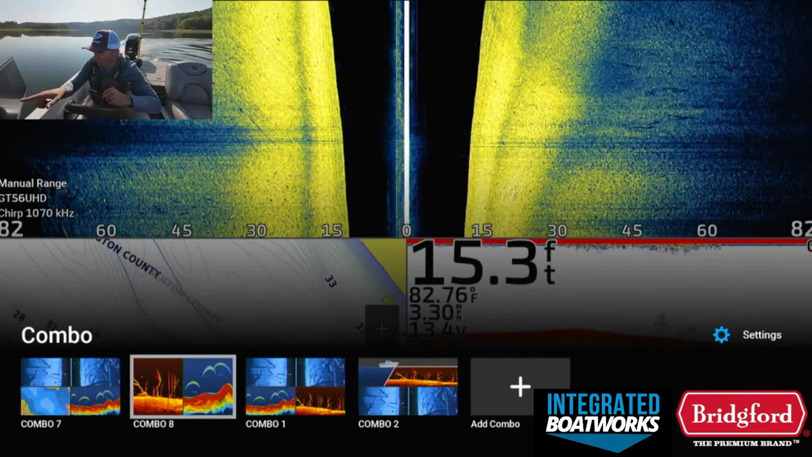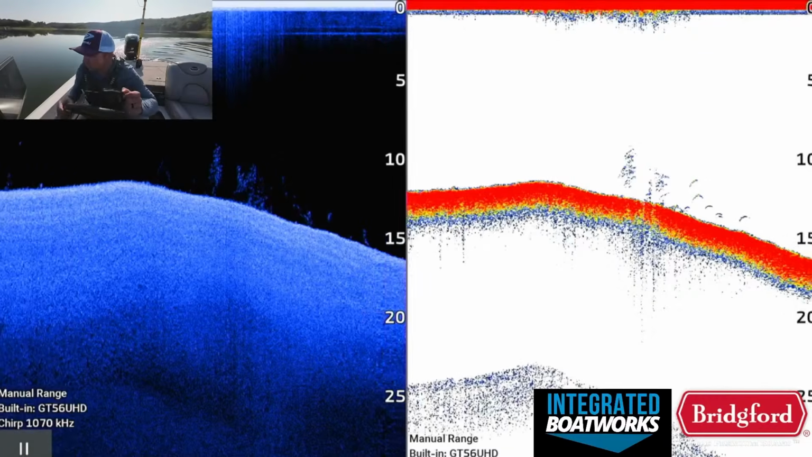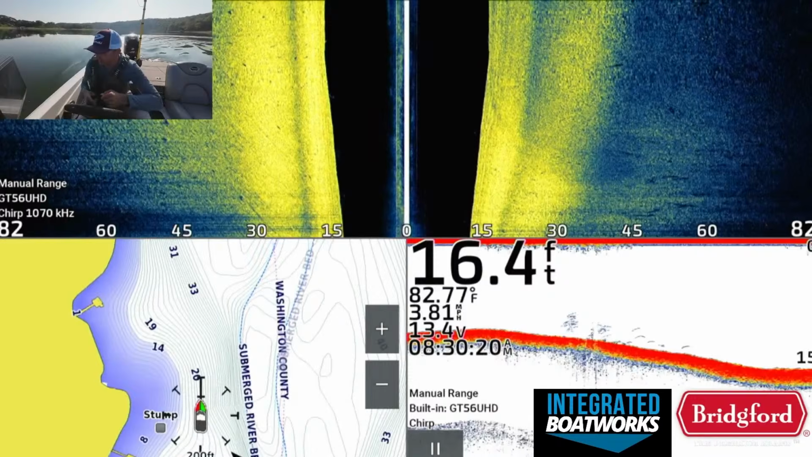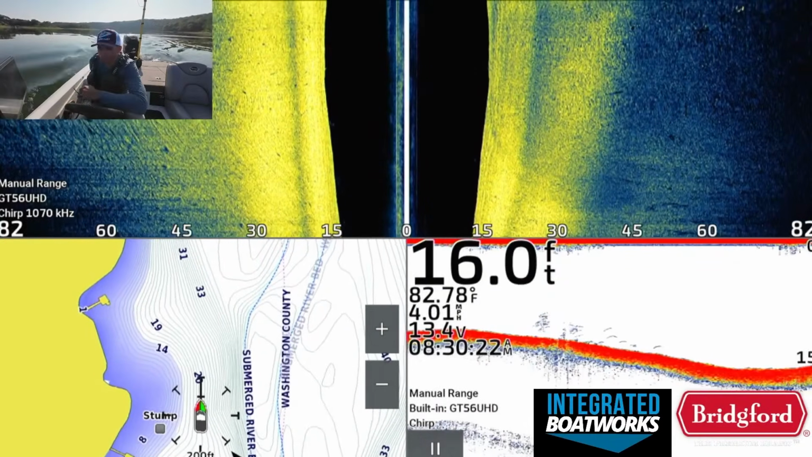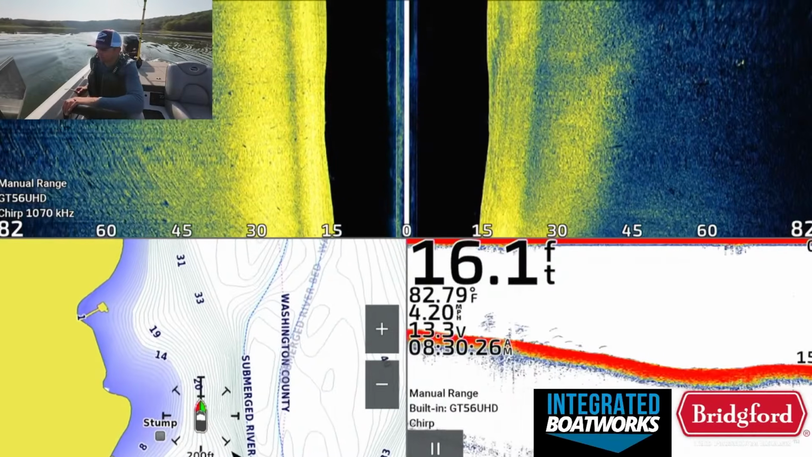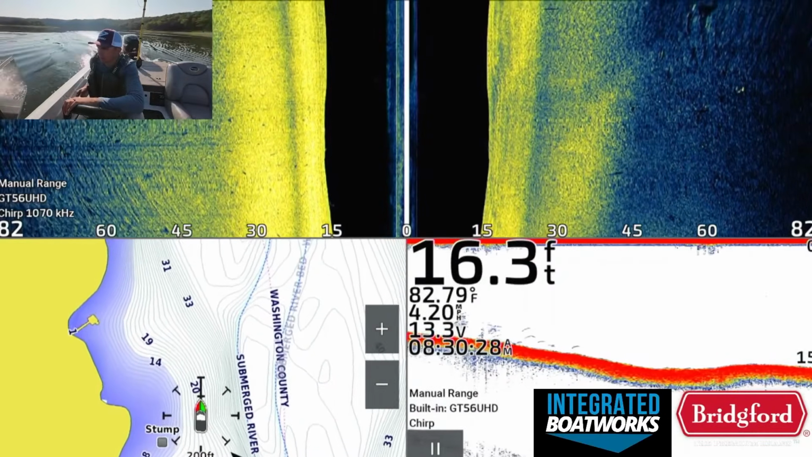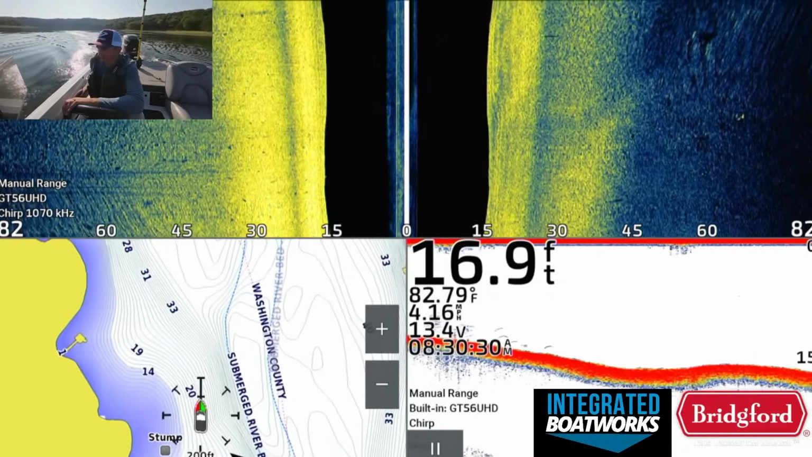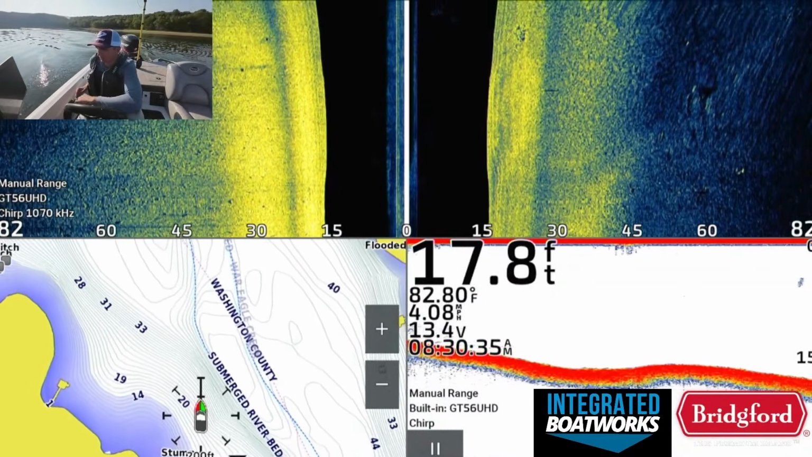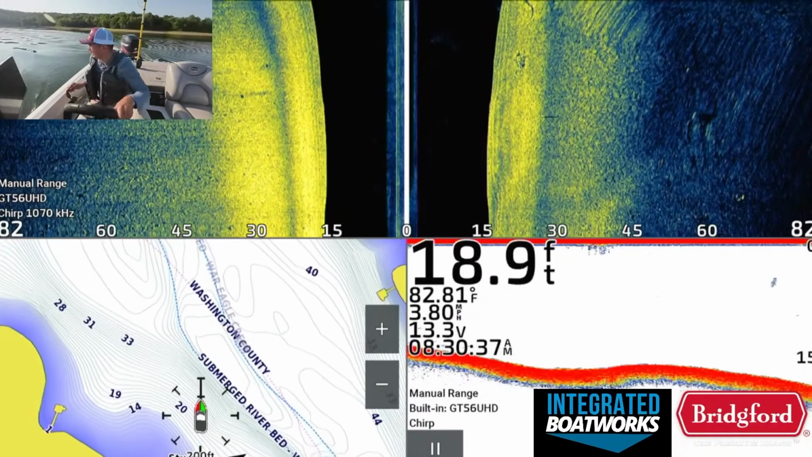What are those? Those don't look like bass, or if they are bass, they're very small bass. Probably just a school of these spotted bass that are just randomly chilling out here. I didn't see any brush, so if anyone wants to come plant a brush pile, this is a great spot to do it, right here, about where my boat is. If anyone wanted to go drop a nice brush pile for me.